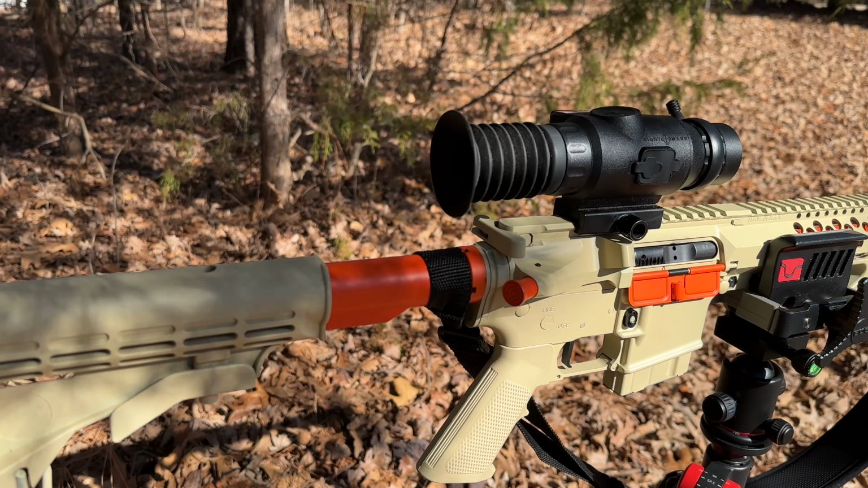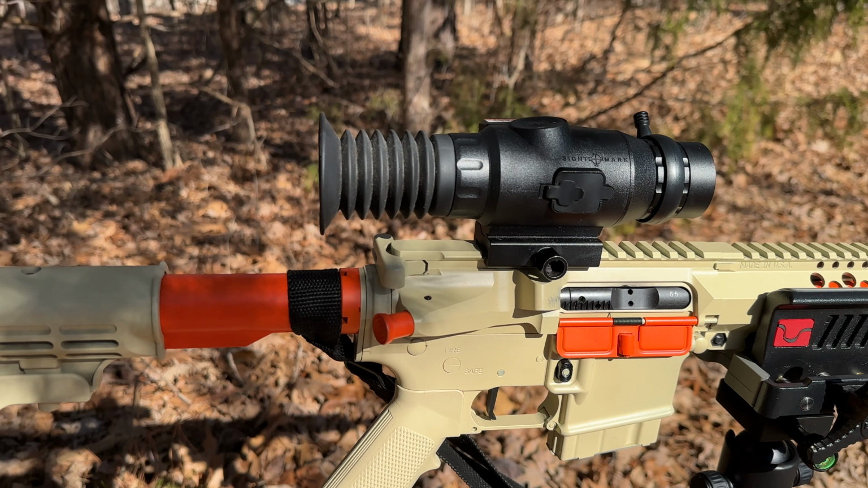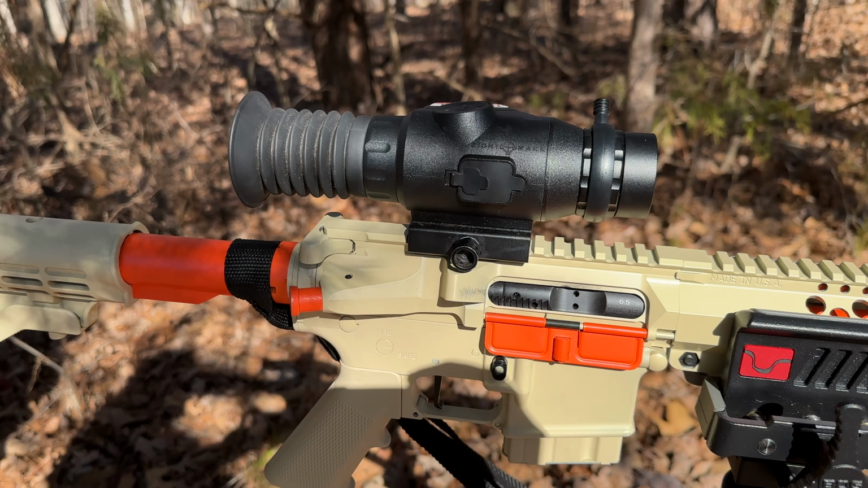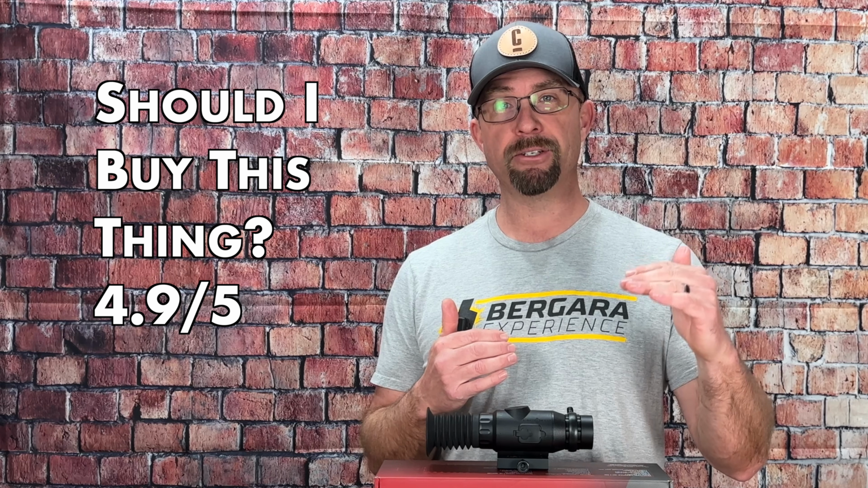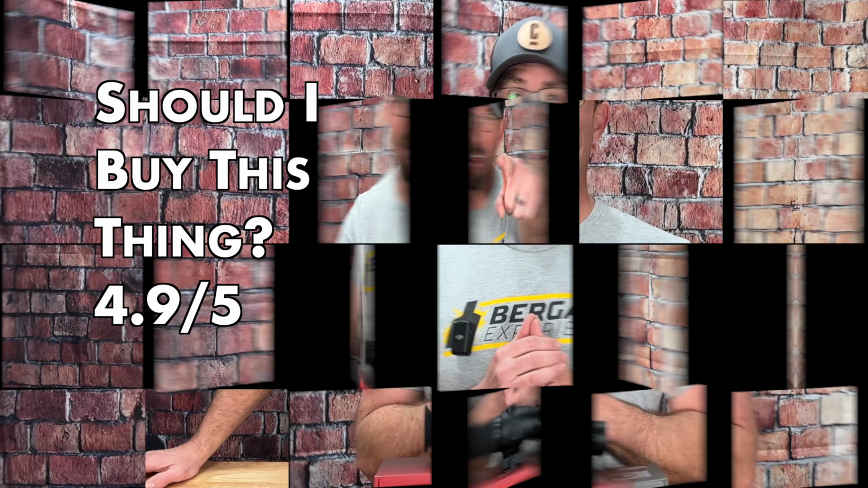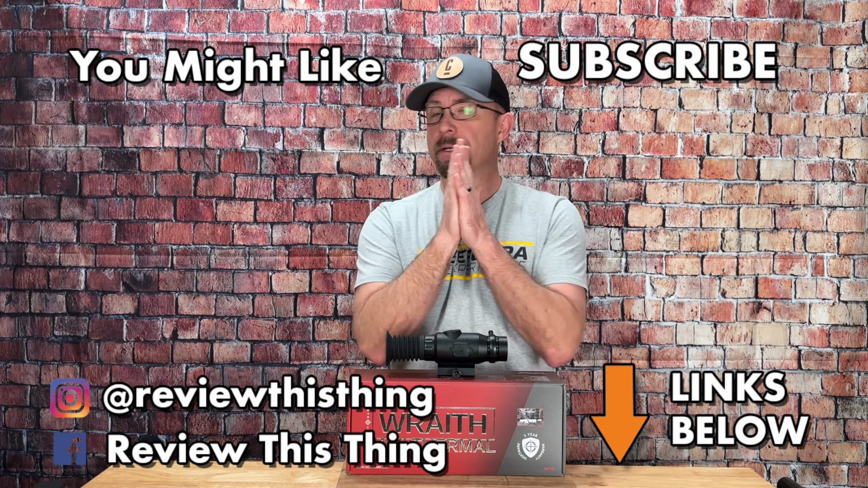If budget is no option and you want the best thermal possible with all those high-end features, then the Sightmark Wraith Mini Thermal is probably not what you want. Keeping in mind an entry-level thermal price range, if you're looking for the best bang for your buck, the Sightmark Wraith Mini Thermal may be exactly what you need. The features and sensor on this one, for me, seem better than others in that price range. And the picture clarity and heat signature recognition is spot on. So for should I buy this thing, we're going to give the Wraith Mini Thermal in that price range a 4.9 out of 5.